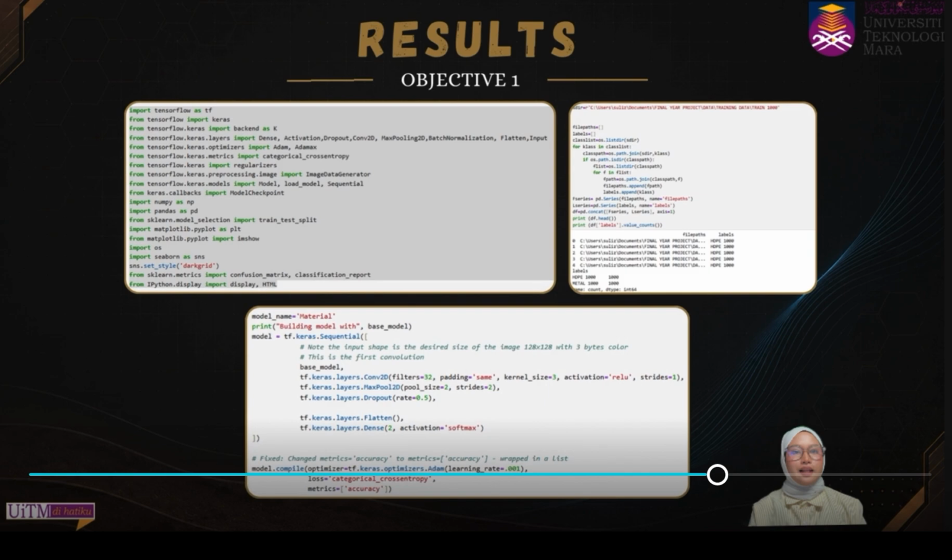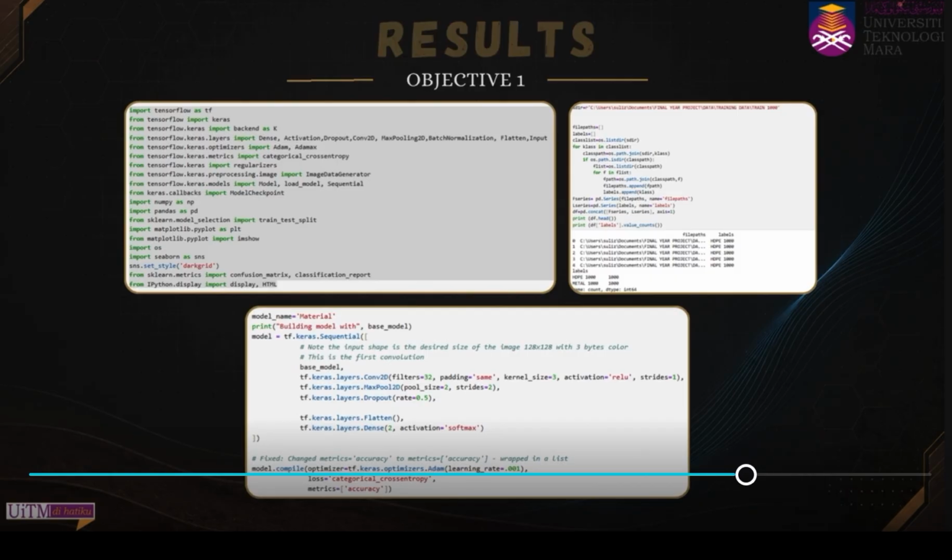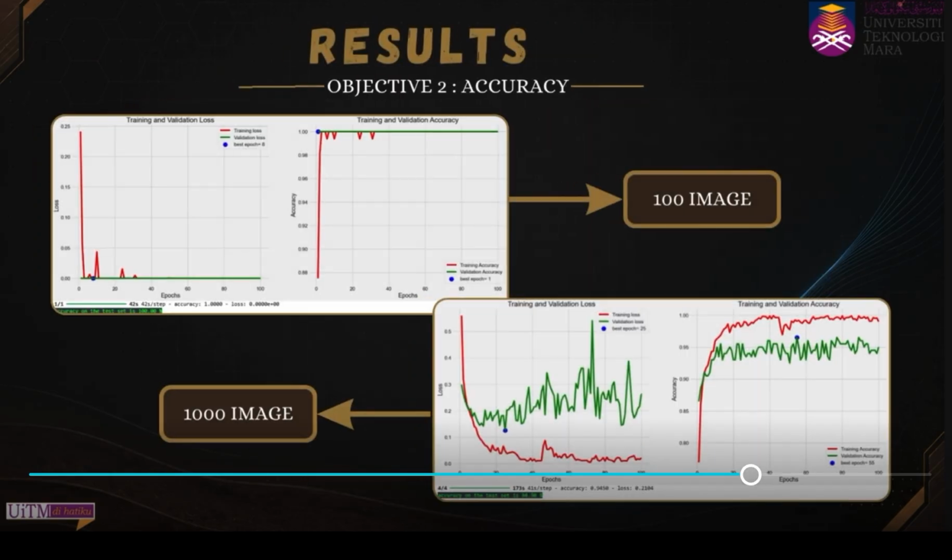The next slide presents the outcome for objective 1, basically some of the important parts that I take from the CNN coding script. Next is the result for accuracy, where this slide compares the model performance using datasets of 100 images and 1000 images.